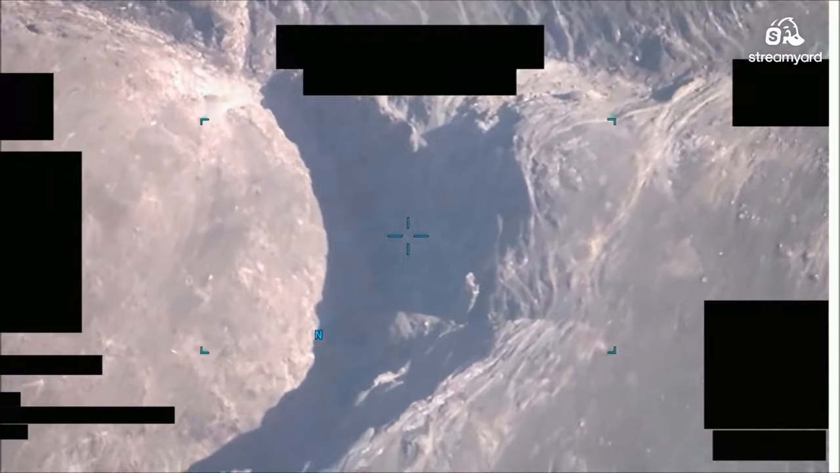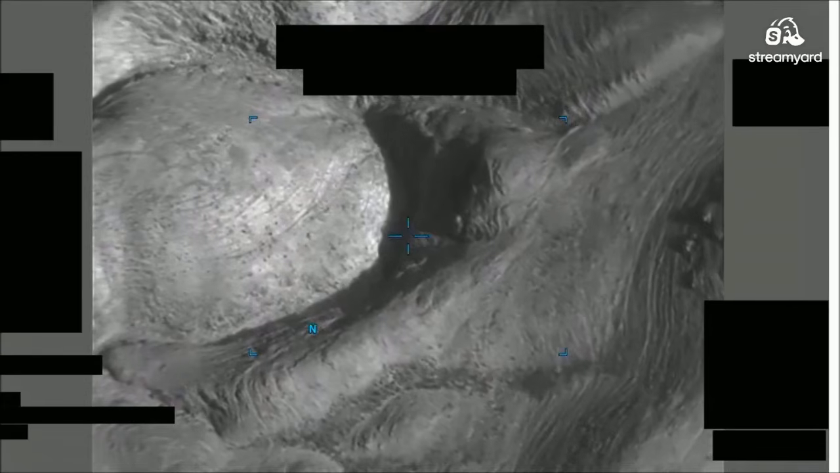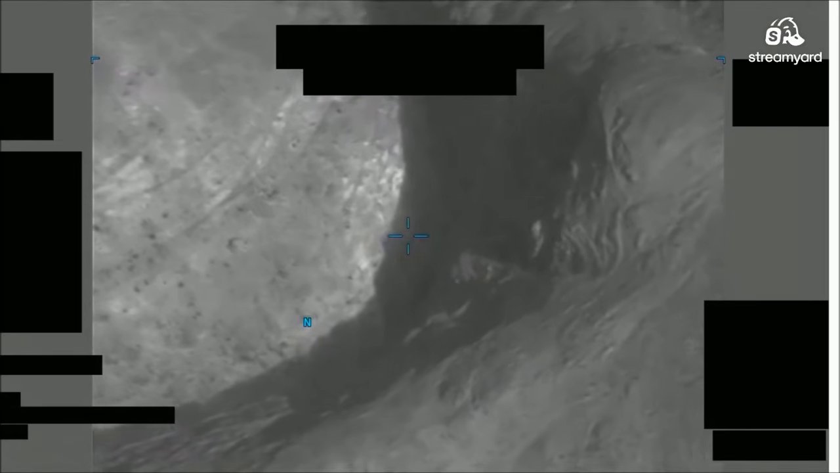And then for some reason, they decided to redact that, unless that's part of the symbology, so we can't really see what it's doing, which is probably going to be the coolest part of the video. So that's unfortunate.